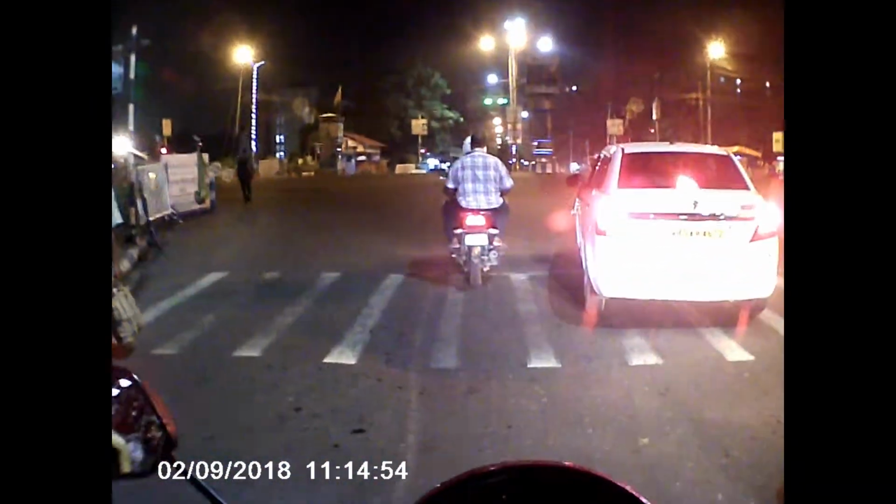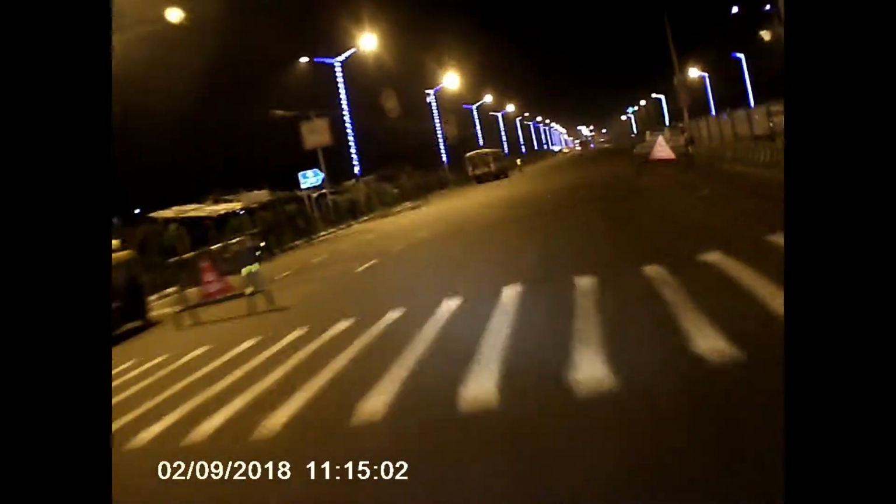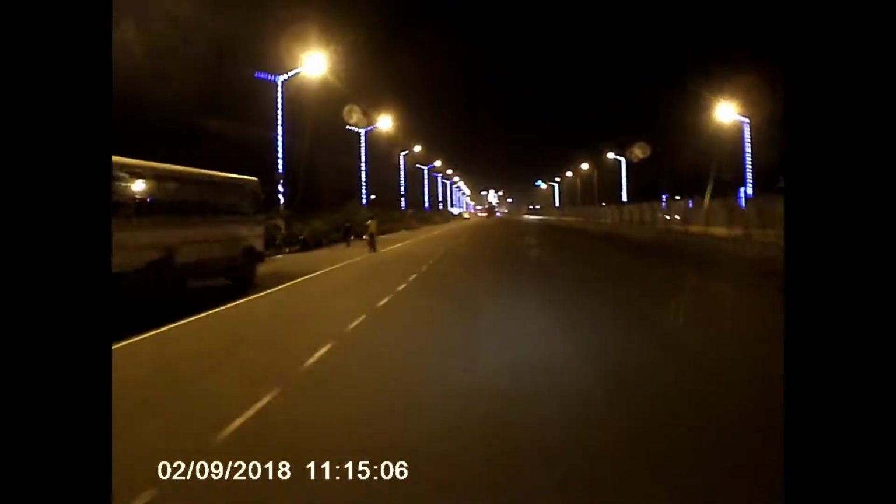And look the way they stopped. They just stopped on the zebra crossing. They just literally stopped at the zebra crossing. Okay. Time to open the throttle a little bit. Yahoo!